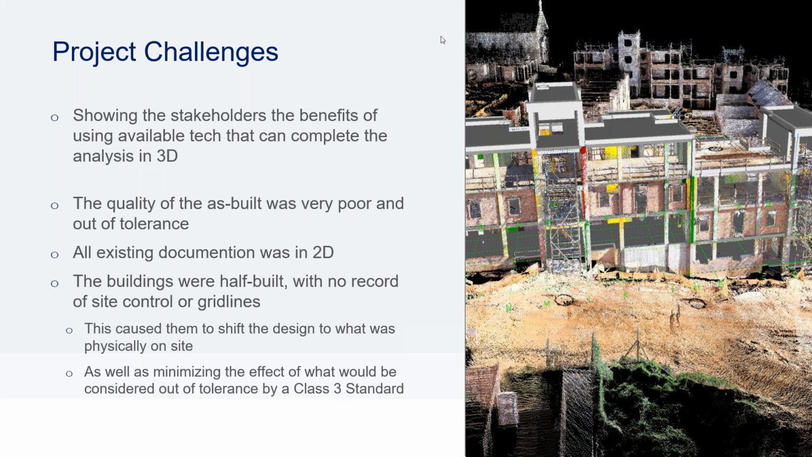The other challenge was that the quality of the build was really poor, and you'll see it further on and what challenges this brought about. It wasn't just a case of seeing things a few millimeters out of spec.